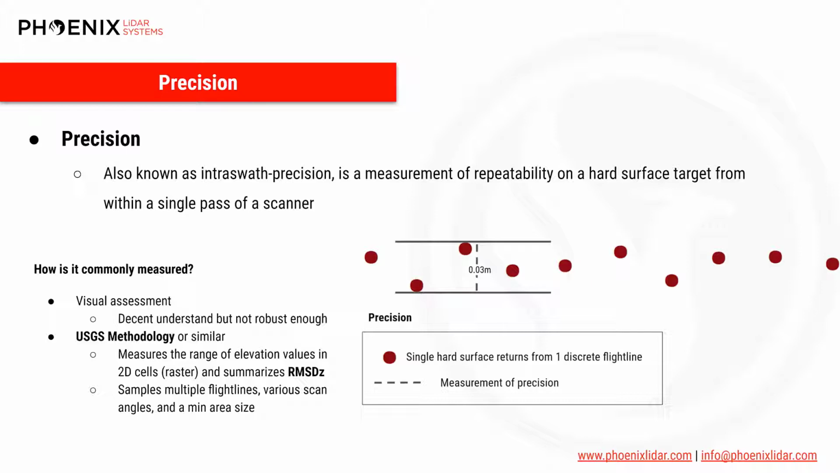First, and possibly most importantly, is precision. This is the ability of a scanner to make consistent measurements on a hard surface target from within a single pass. You can think of this as the fuzziness of a flat surface as measured within one flight line's data. Precision is a very apparent property of the data set when you start visualizing and inspecting carefully. High precision data enables us to effectively have a higher resolution or sharpness. And this attribute cannot be discounted, especially when we're measuring or modeling features.